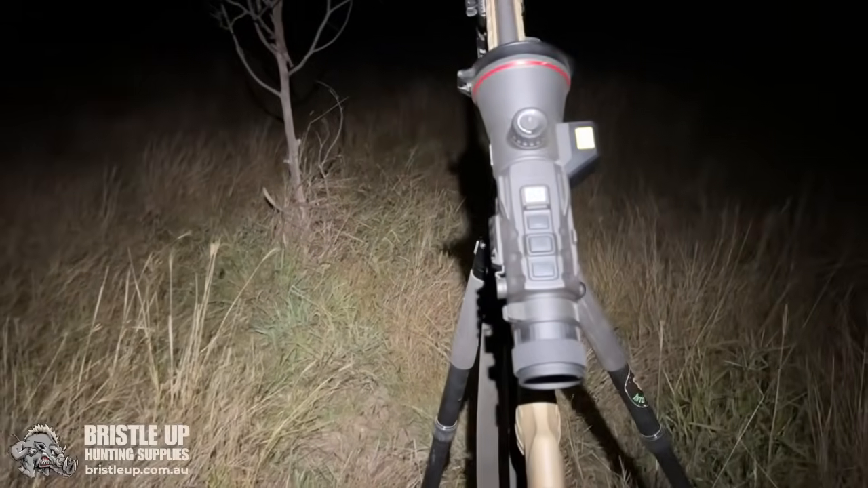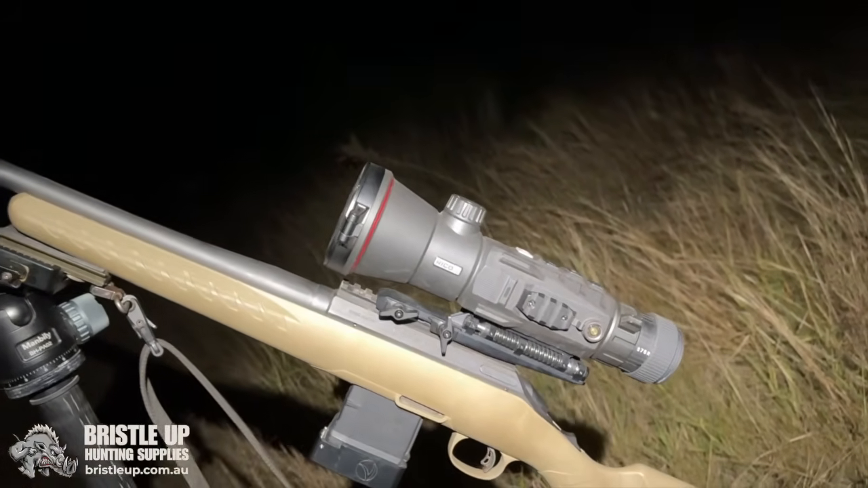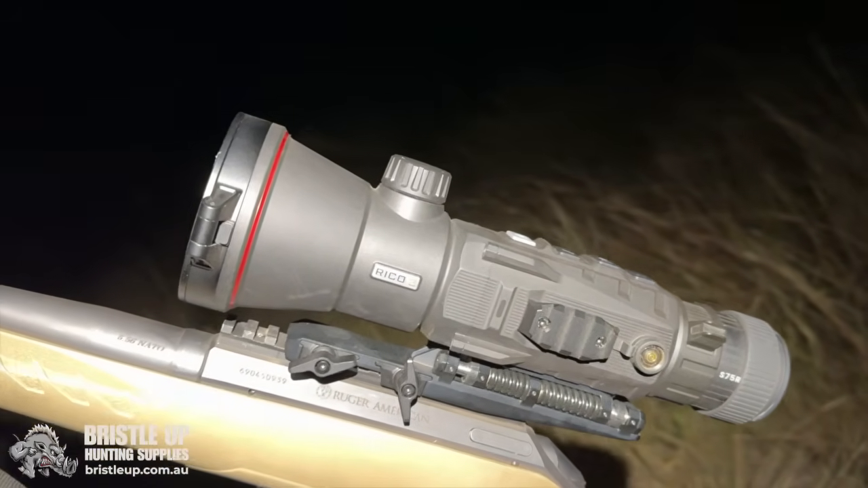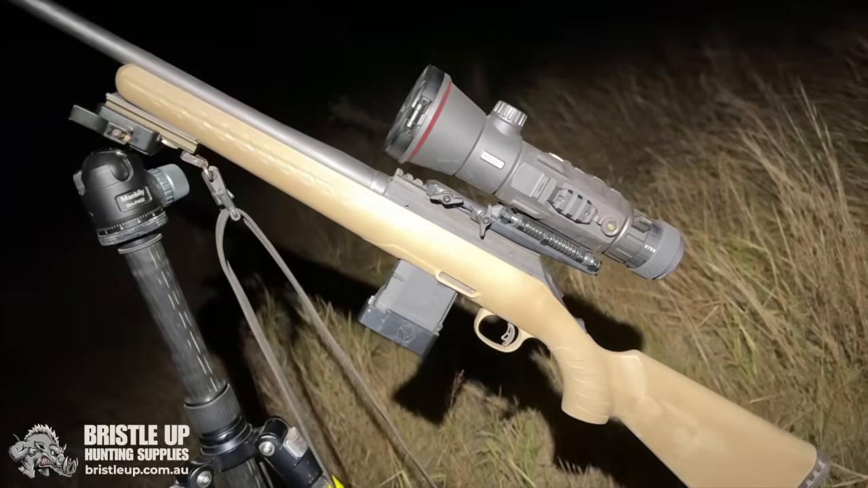So I've got the old Ruger Ranch Gen 1, .223, and I've got the Ryco 2 S75R from Nog Peaks on the top there. So that's a 1280 scope.